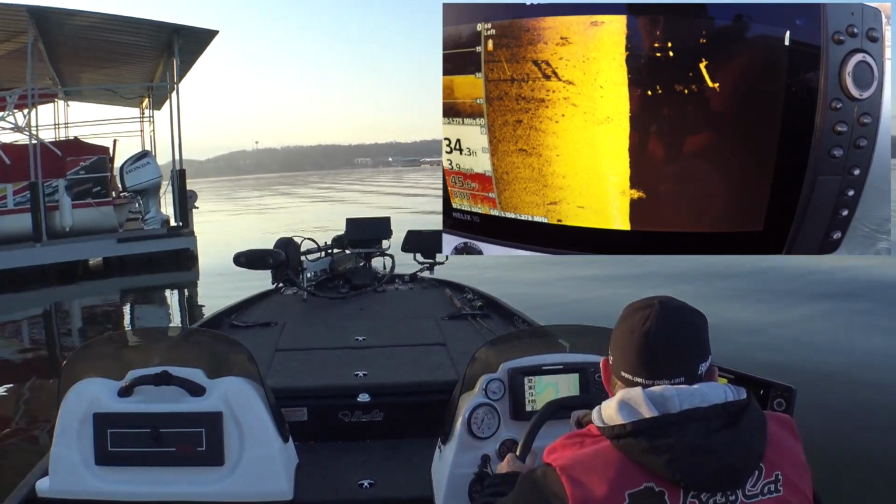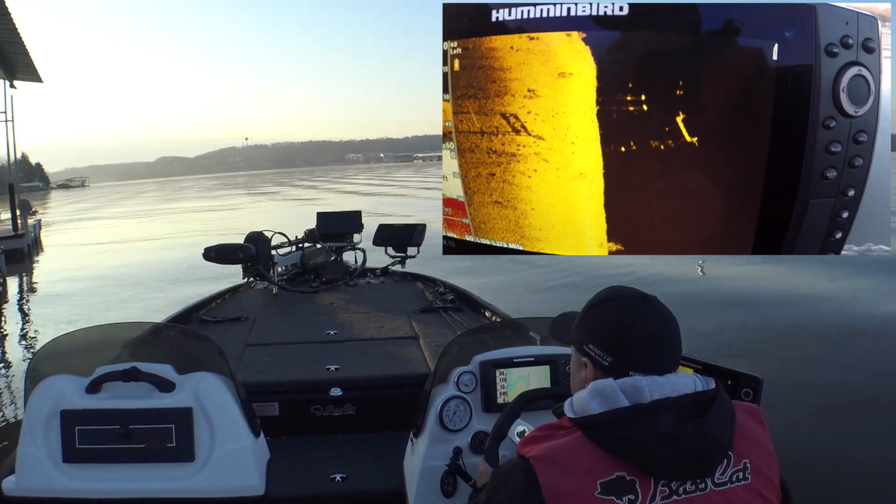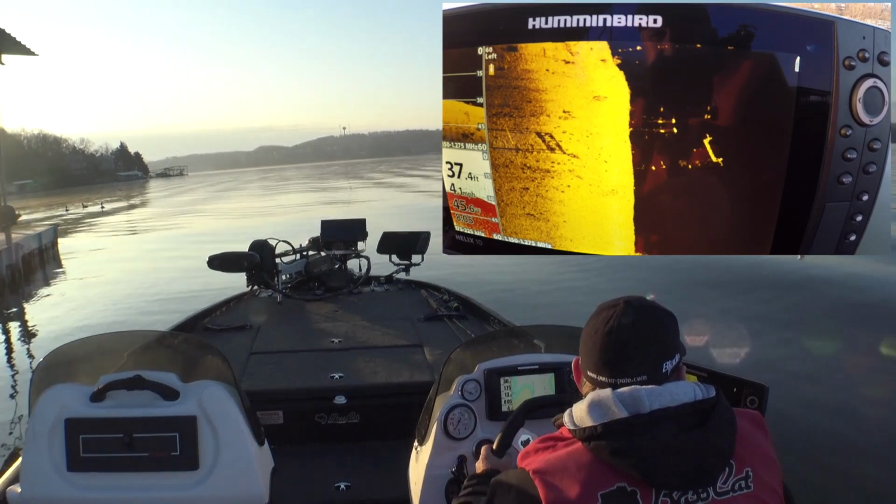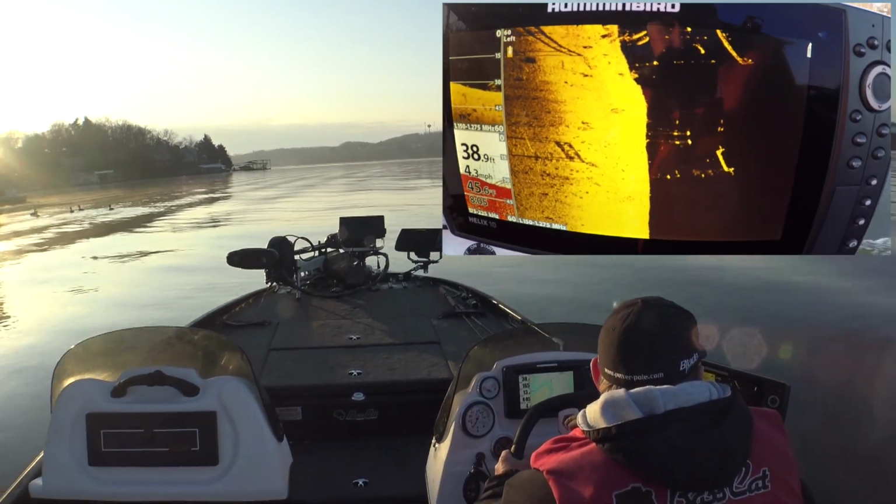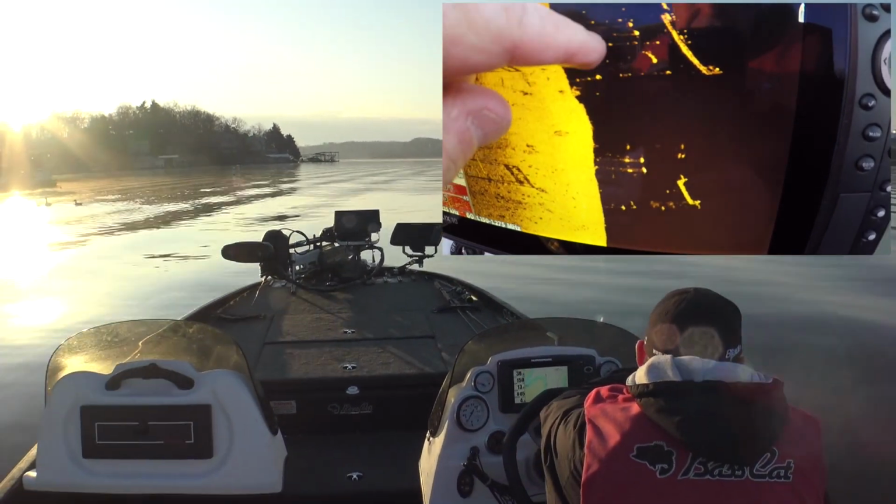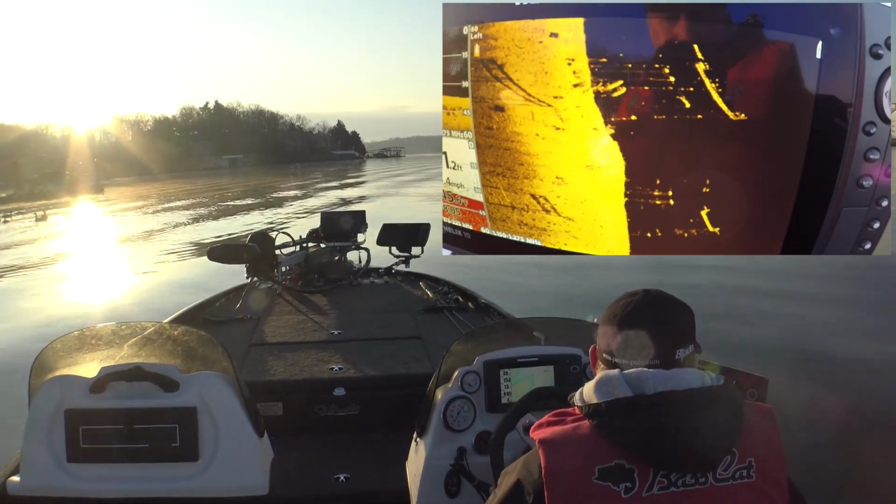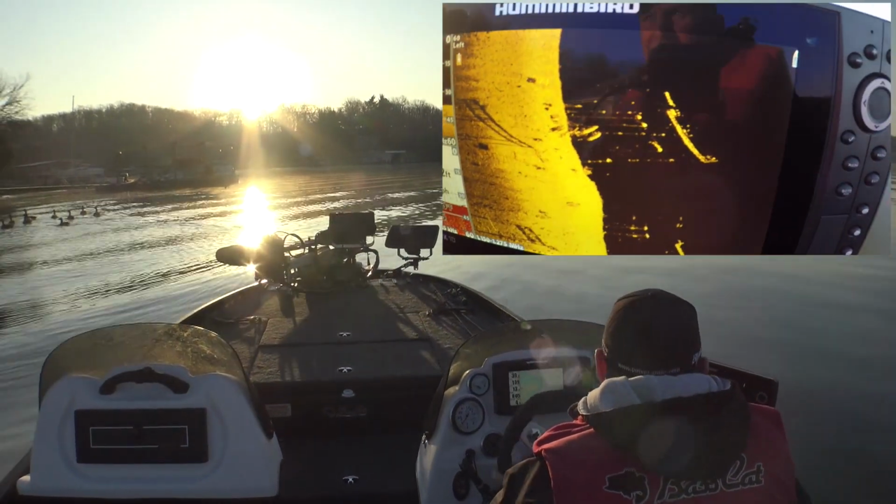Dock, no fish. It's a dock that's got some brush under it for sure. You can see that right there. A few little scattered fish in there, but nothing I'm interested in.